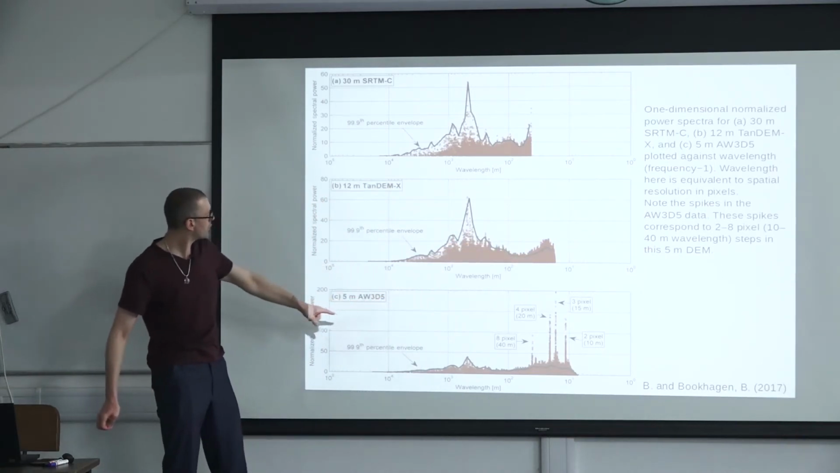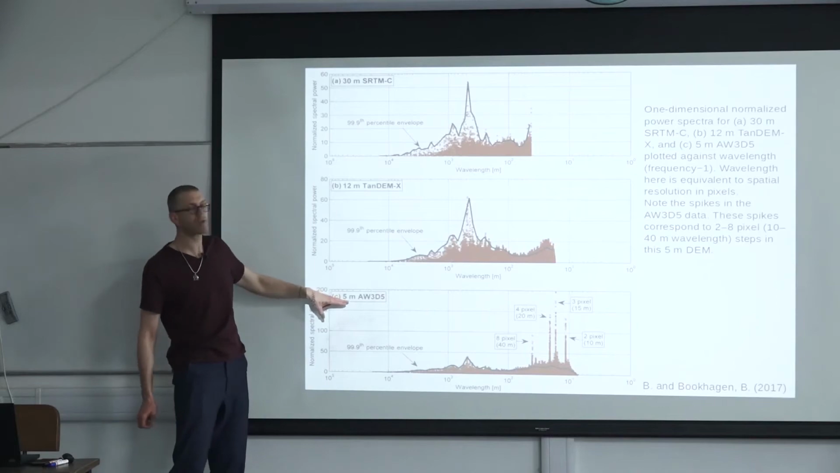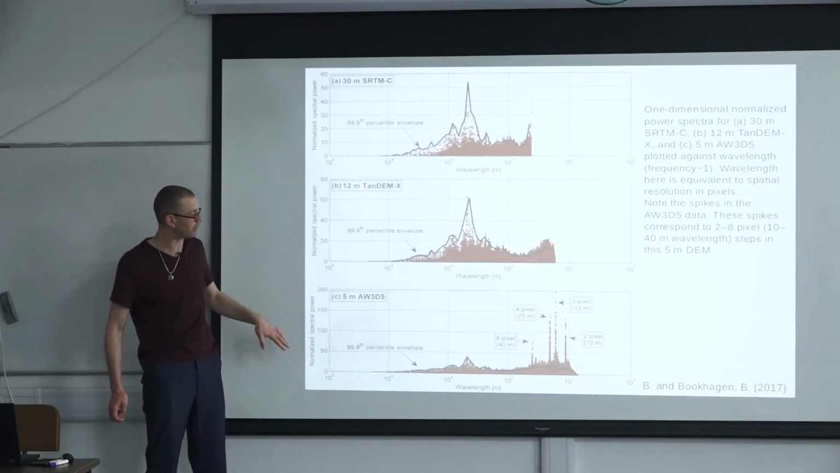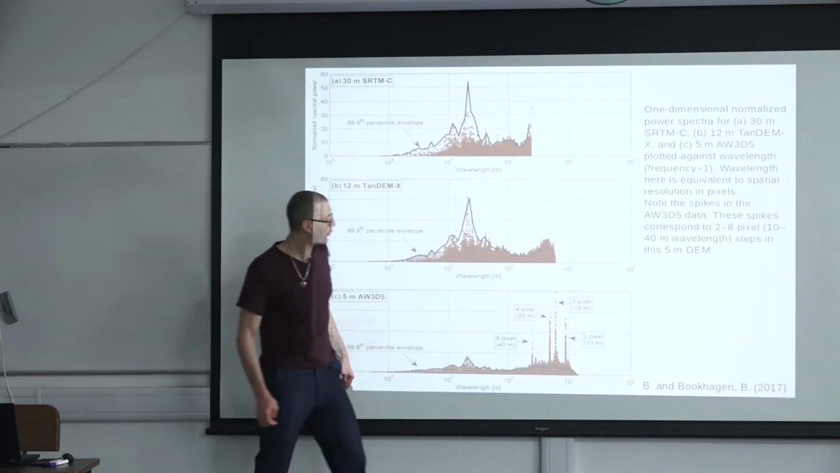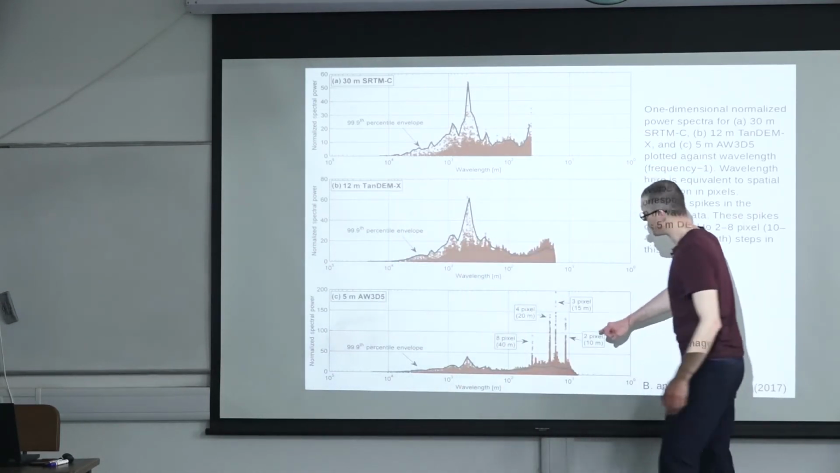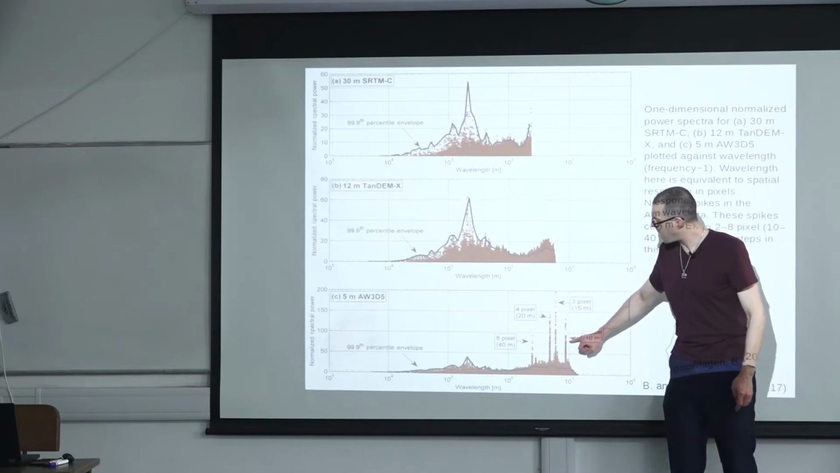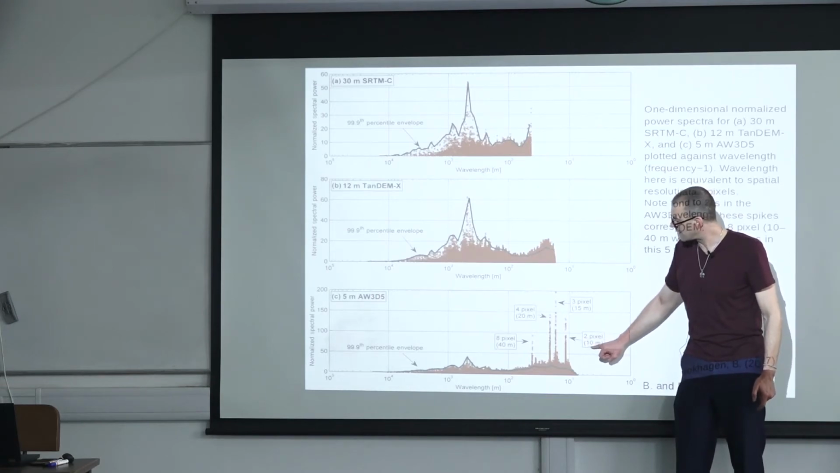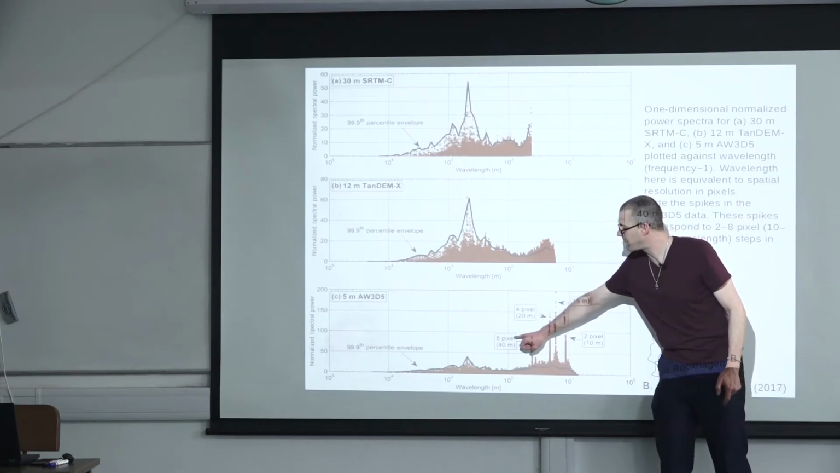But if we go to the ALOS data, this is the commercial 5-meter data, a product that we purchased and paid big bucks for. What we observe here are multiple repeated patterns of the pixels, at 2 pixel distance, 10 meters, 3 pixel distance, 4 pixel distance, and 8 pixel distance.